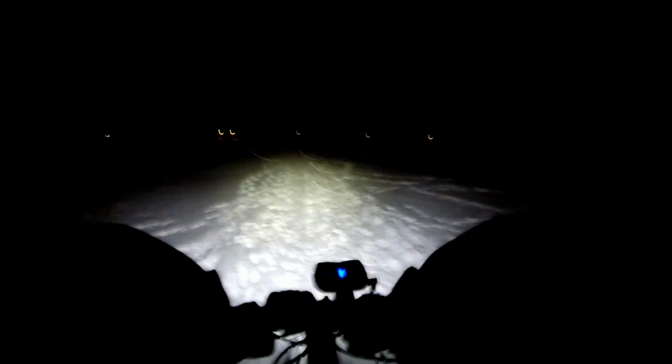This section here is out in the open in a field, and it gets really windblown here sometimes. During the day and early evening when people come in here and walk their dogs, it'll get nicely packed down, but overnight it can get so windblown that the trail essentially disappears, becomes unrideable.